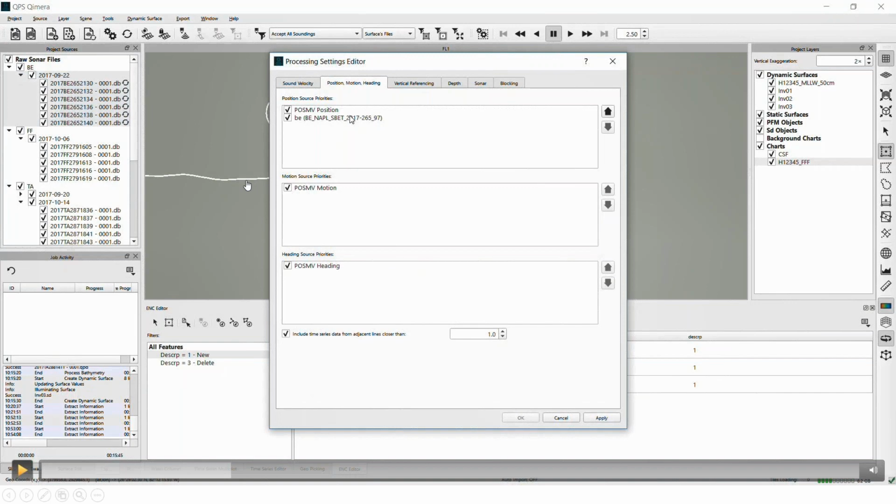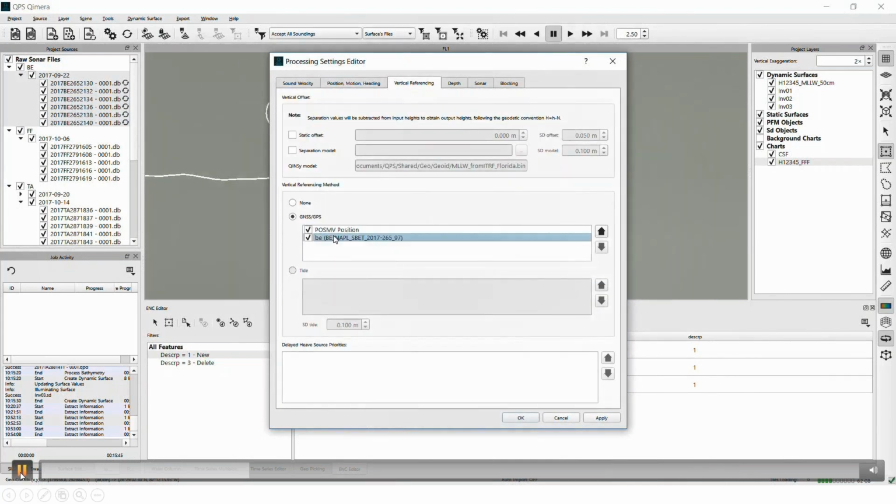Under the position, motion, and heading tab, these are all my different sources. Under position, these are all my sources of position, and there's my post-process SBET. So I automatically know all the sources of position I have loaded. And furthermore, I know which one's being applied because it's the one that's on top. If I want to adjust that, it's simply a matter of moving my SBET on top. Now that's being applied. Similarly, with the vertical referencing, I'd have my SBET there, and it's simply a matter of moving it to the top. And now my SBET will be applied.